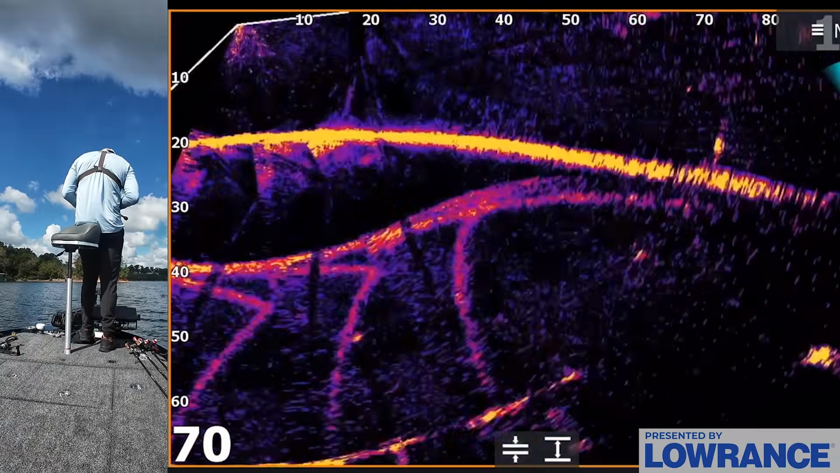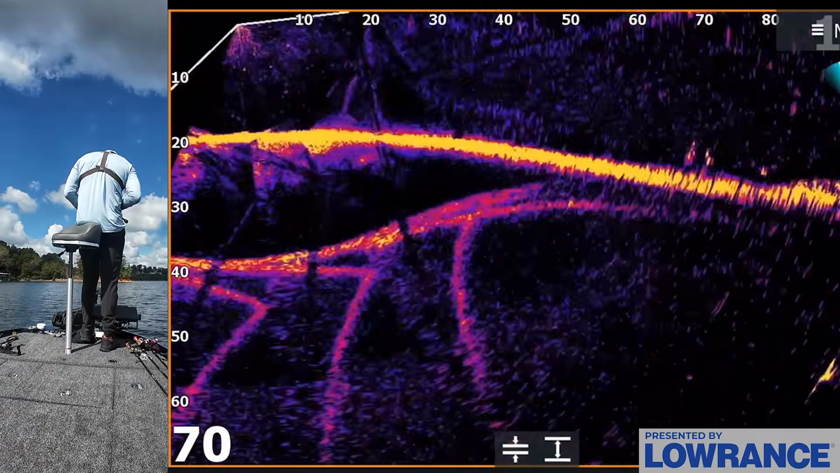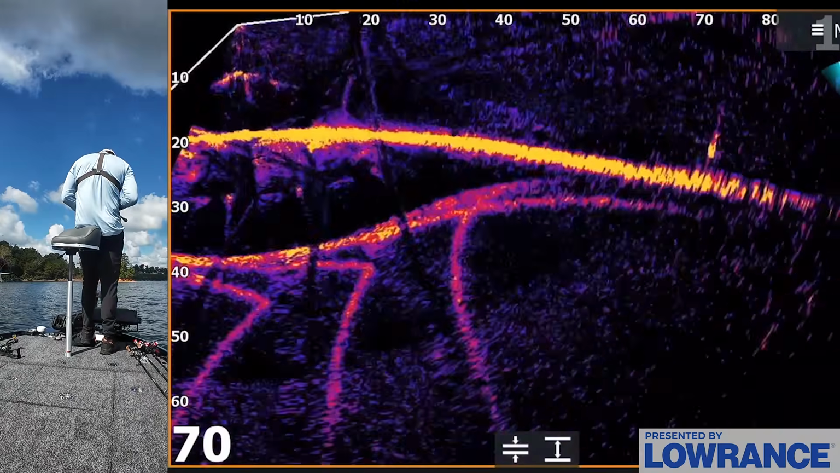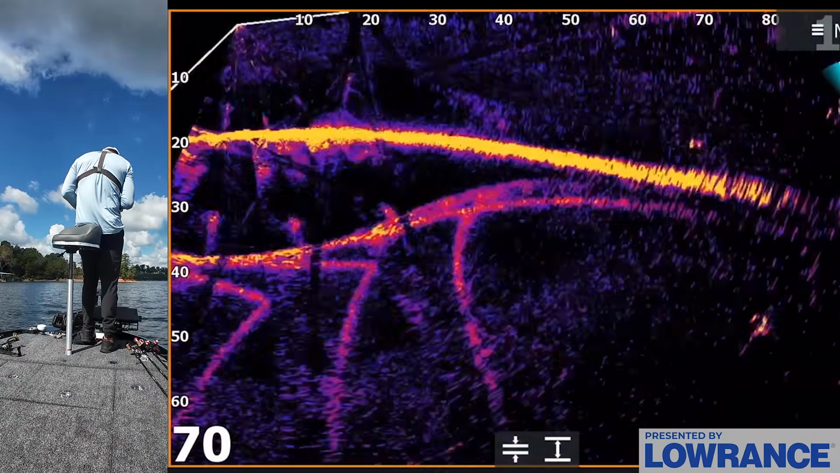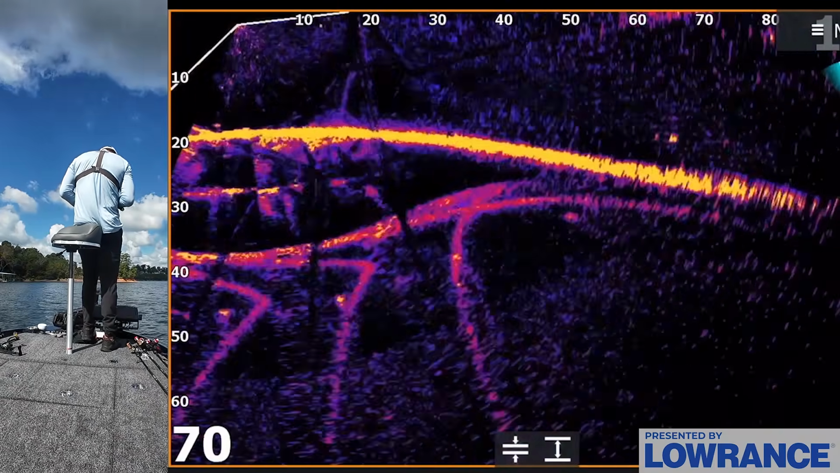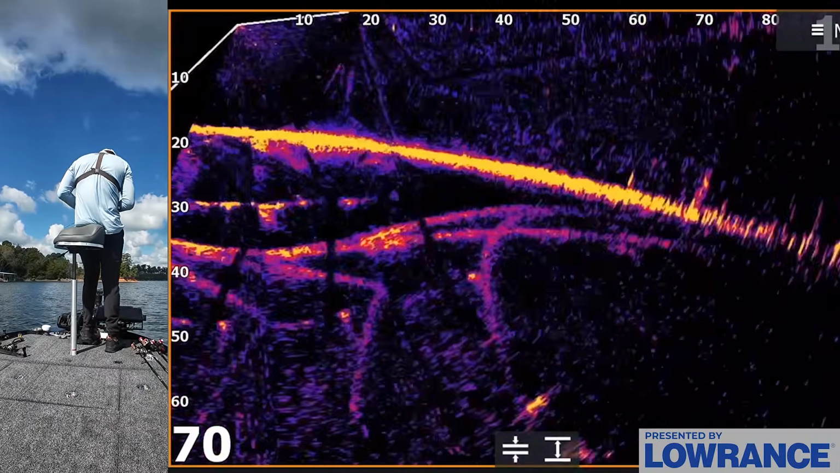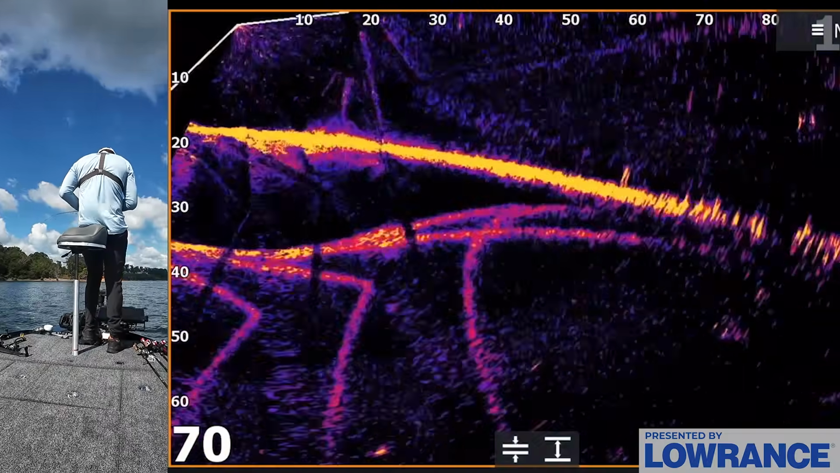Come on, fish. Huh. Oh, come on. One's on it right now. Nope, swerved it. There's some fish down here though.